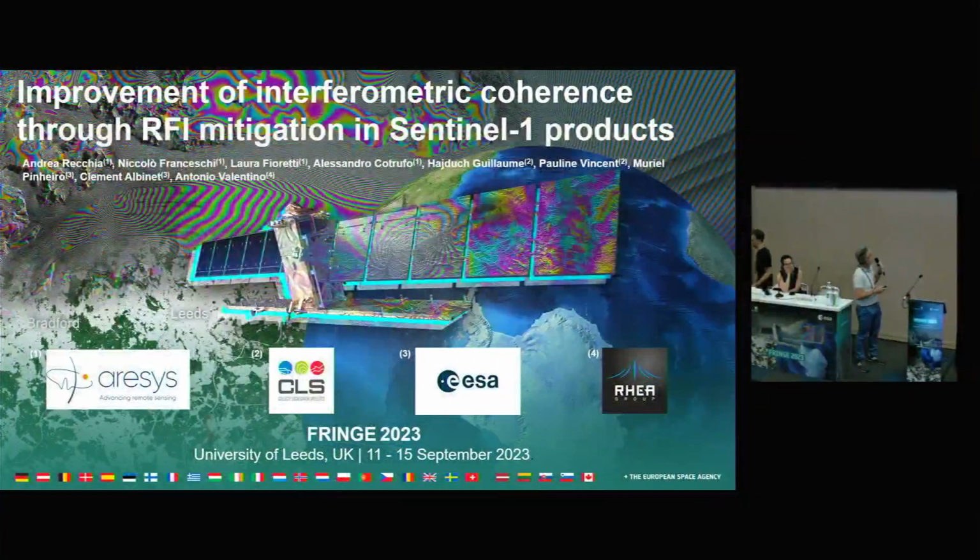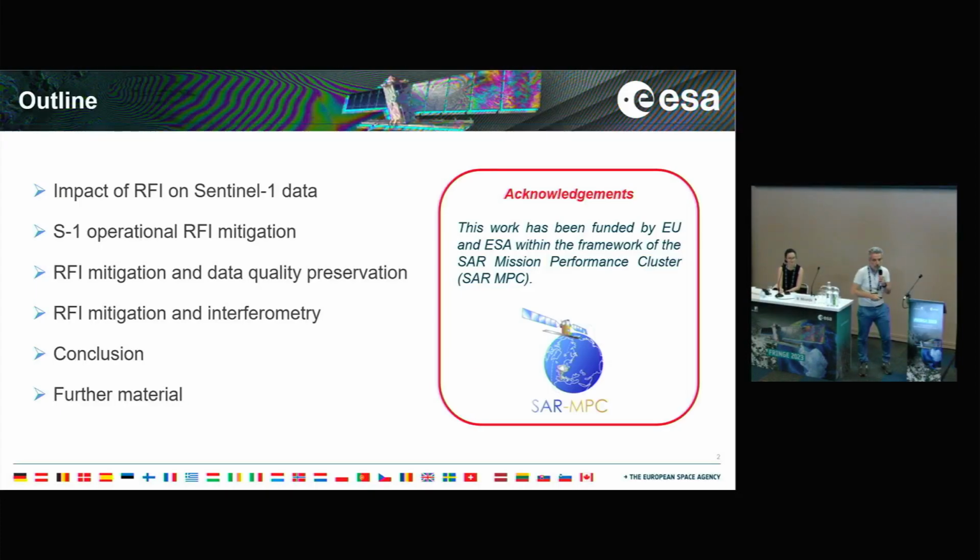So this presentation is about the improvement of interferometric coherence through RFI mitigation in Sentinel-1 products. It is another work that was performed in the framework of the SAR-MPC.